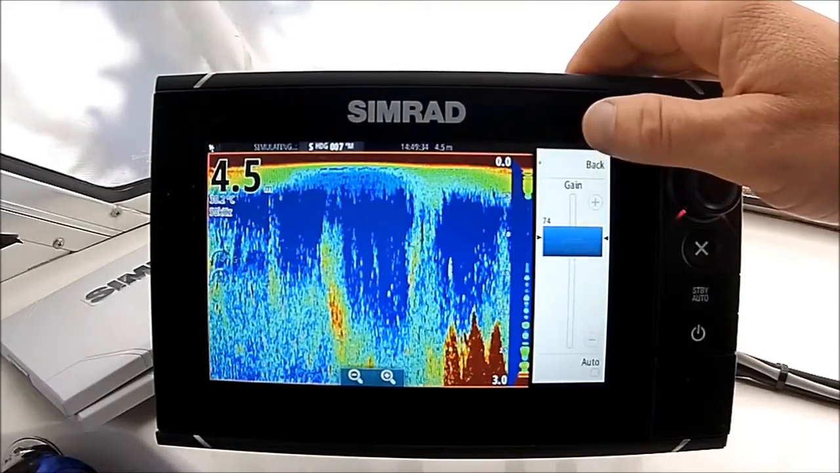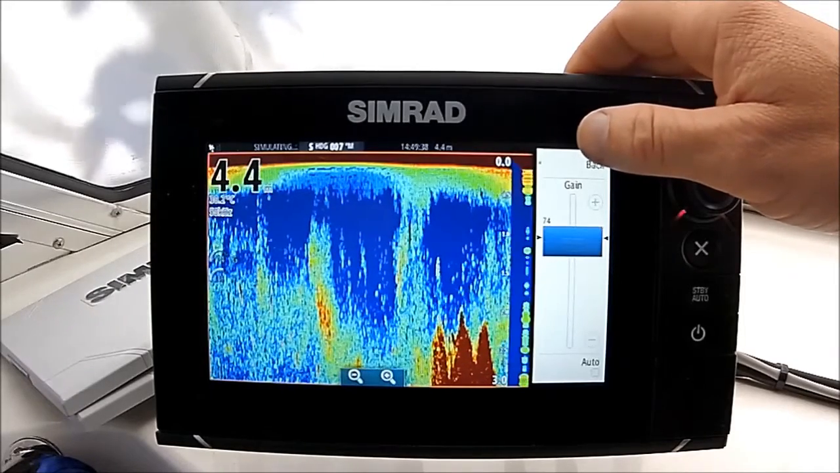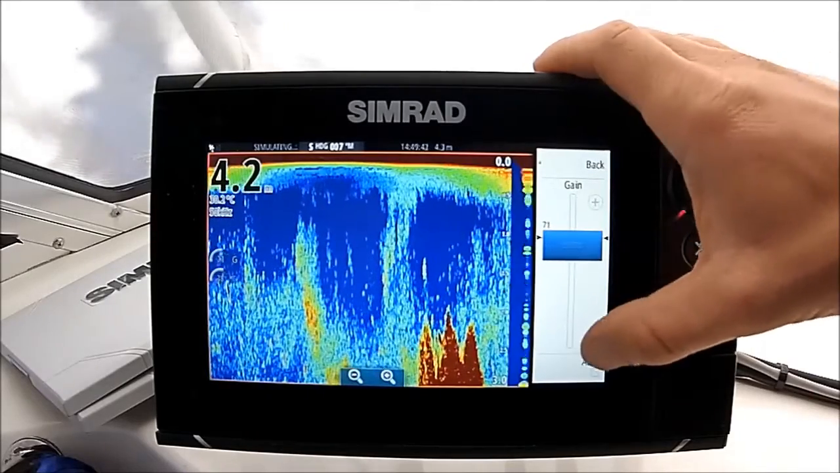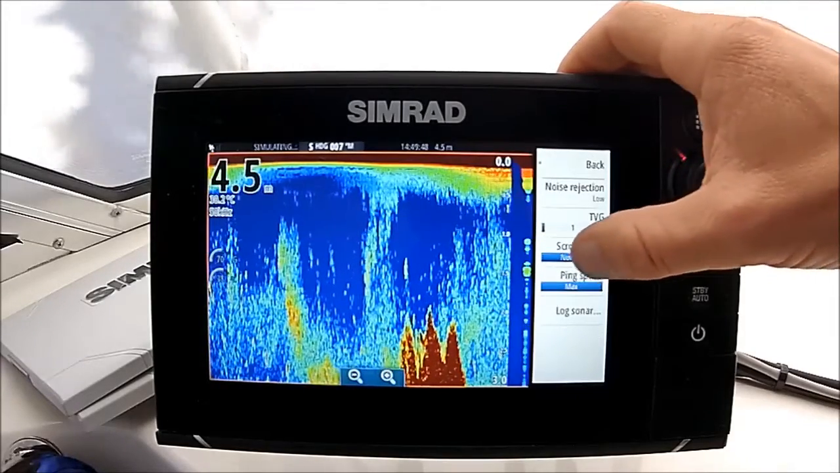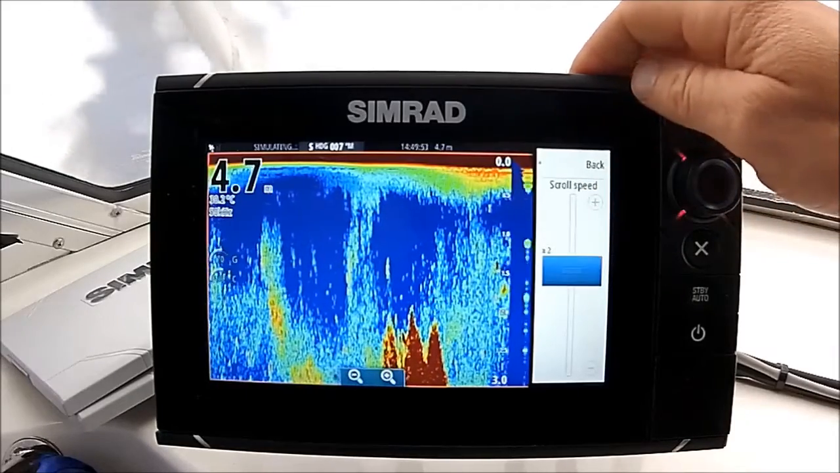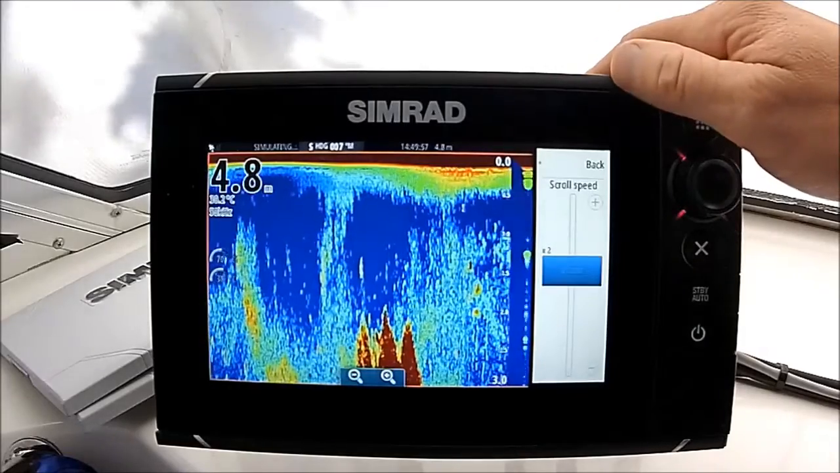Two other things really can affect the time it takes for reads to go past your screen. A couple of them here. Again, back into advanced. Scroll speed. I like to run mine on about ×2 out in the deeper water. I find that works pretty well almost everywhere.